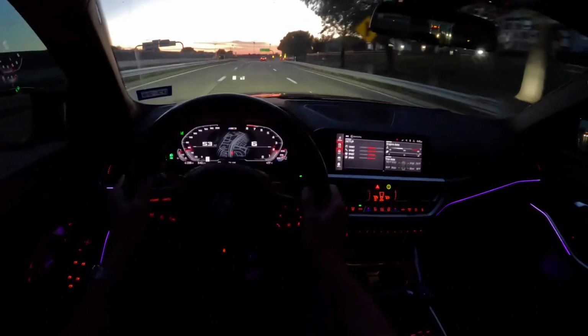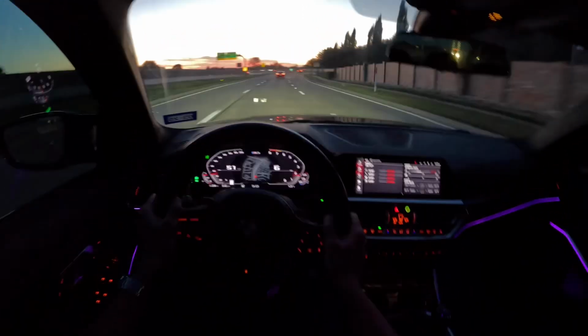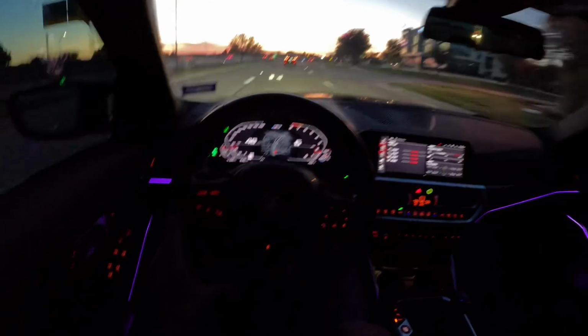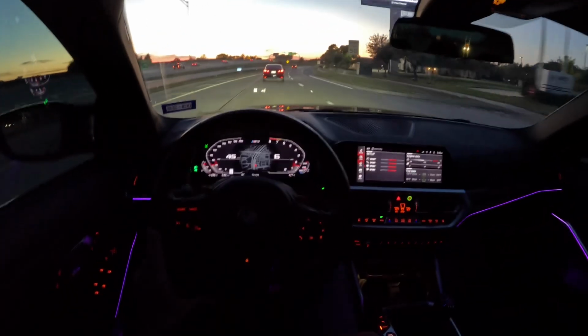Another thing on this car that was a deal breaker on the G80 was the base headlights. They look horrible. I call them the poverty spec lights. They look awful. Laser lights were a must for me. Even if an M3 I saw had every option except the lasers, I wouldn't have gotten it, because I hate the way the base headlights look. It's horrible to me.